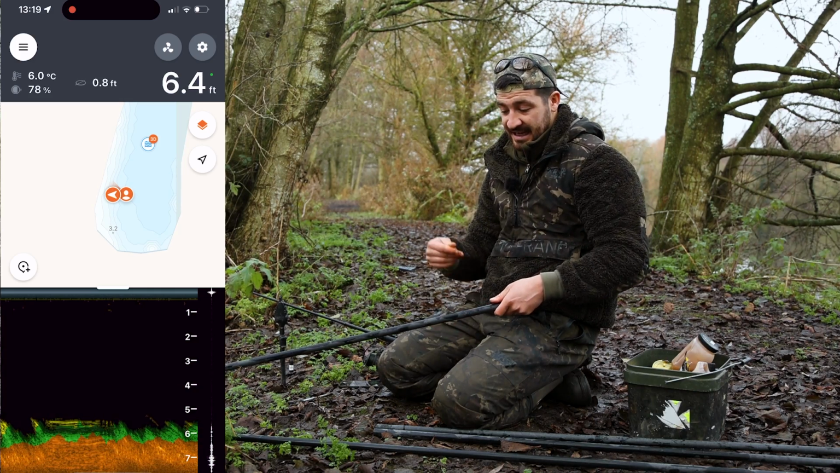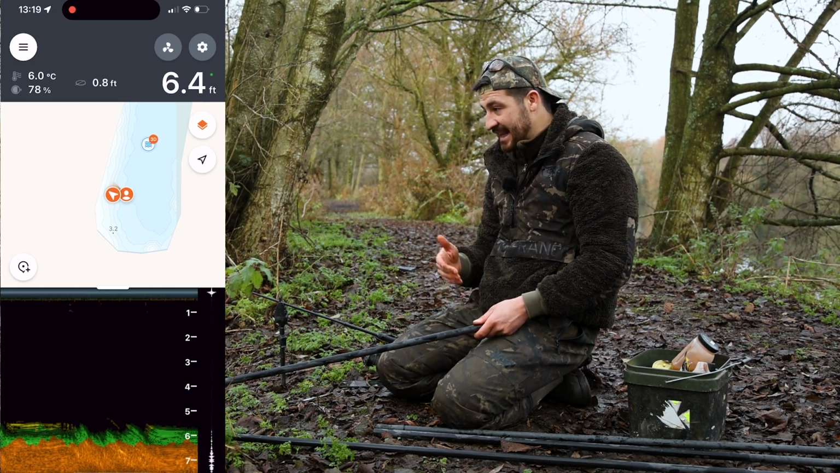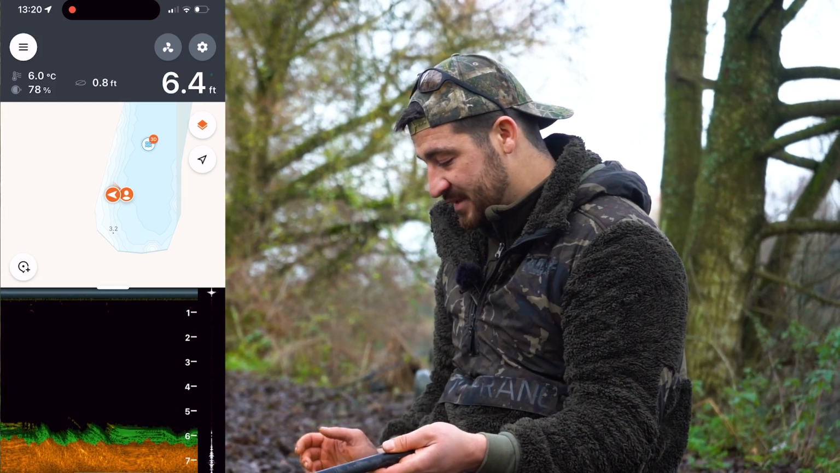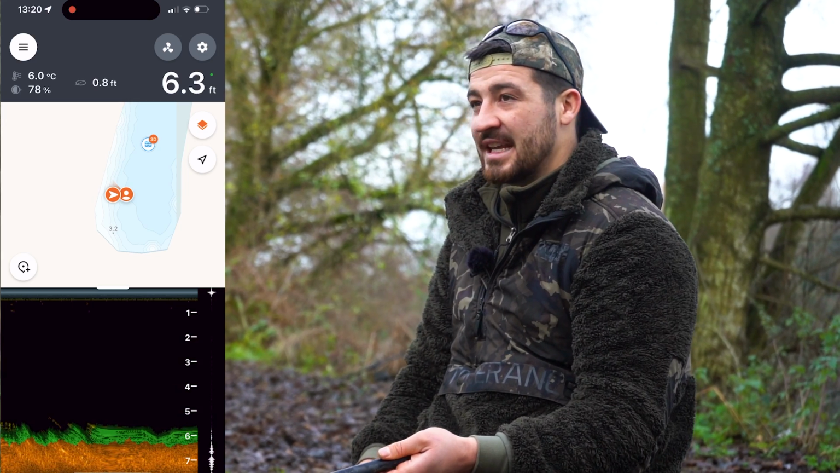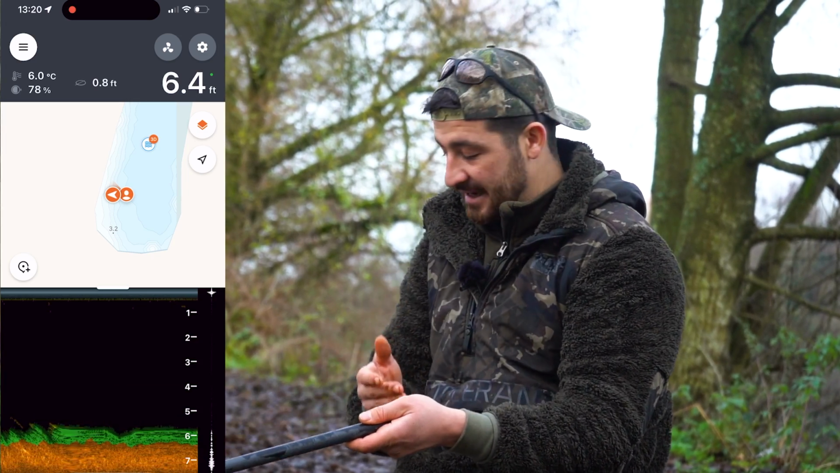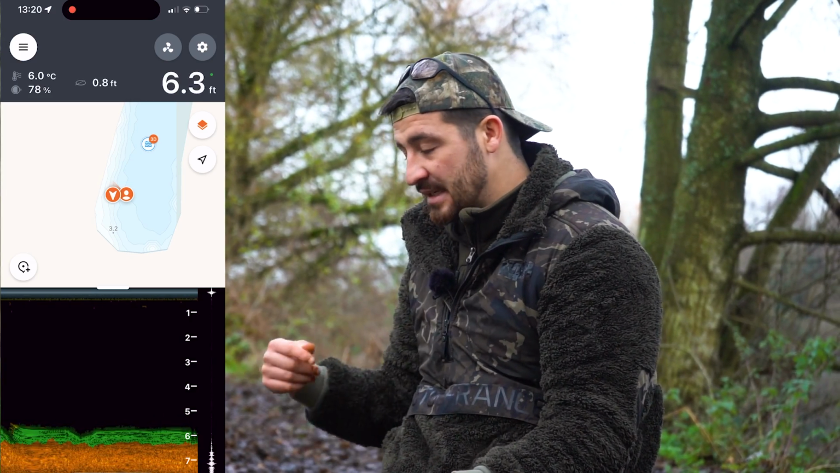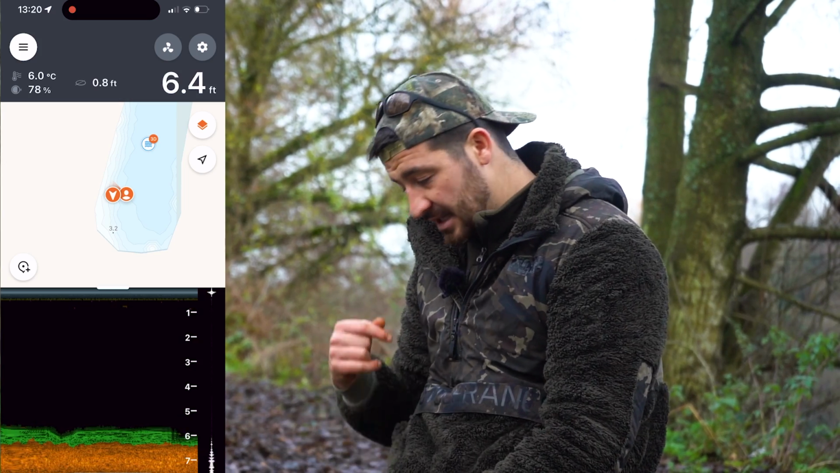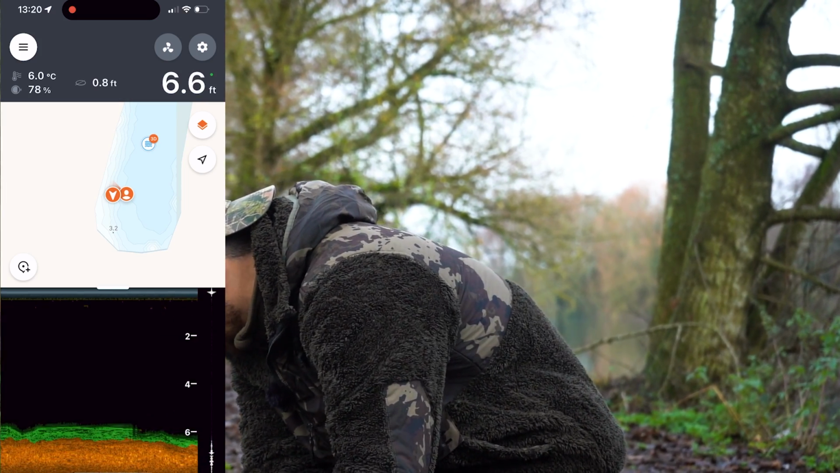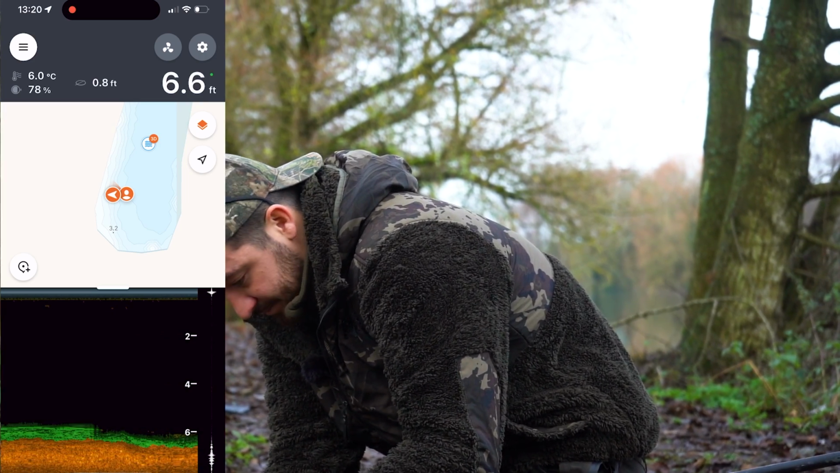Normally, orange means it's the bottom. Normally, green means it's weed. And normally, yellow means it's actually a fish. However, this can change. It's not 100% accurate in this regard. So sometimes you need to take into account that the orange might be a bit of weed, or the green might be a bit of silt, or that the yellow might not always be fish. It could be quite thin weed. So you always need to remember that, and don't just take the colours for gospel. You need to learn how to read these to get the most out of them. At the moment, however, what I'm pretty sure is we've got a little bit of silt and a soft orange bottom.